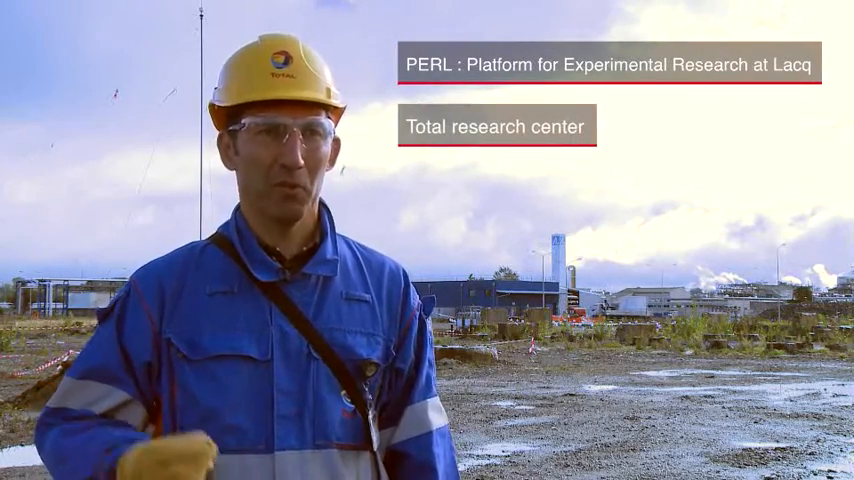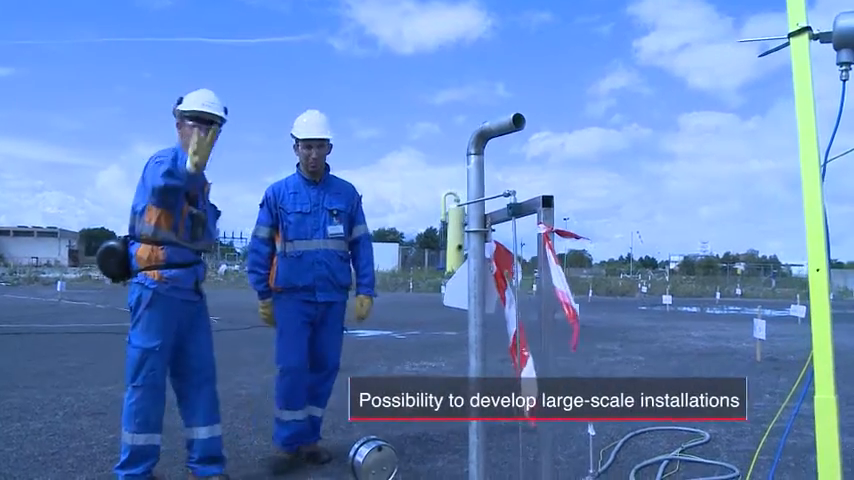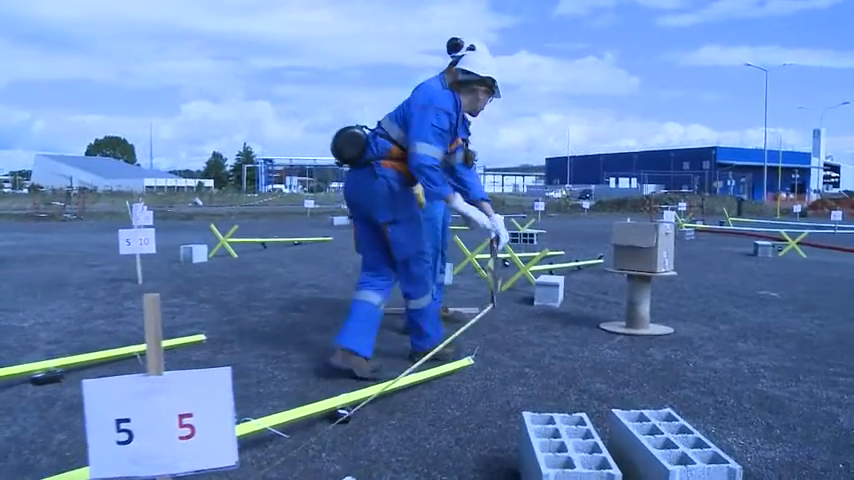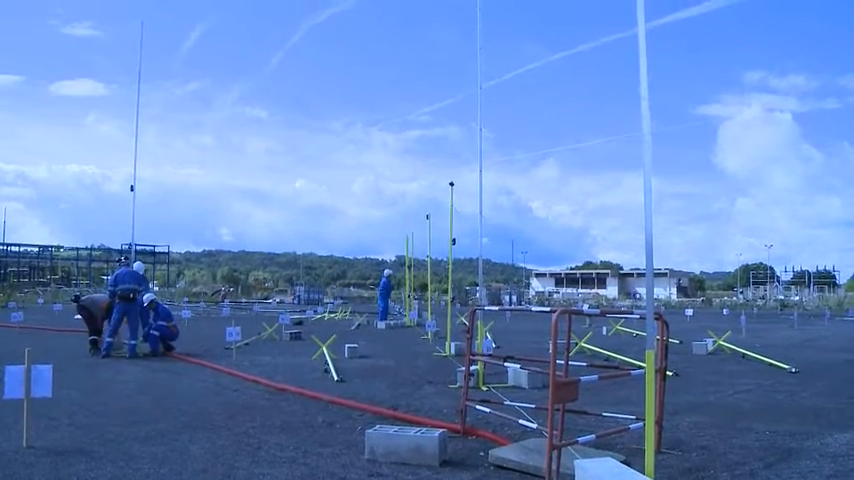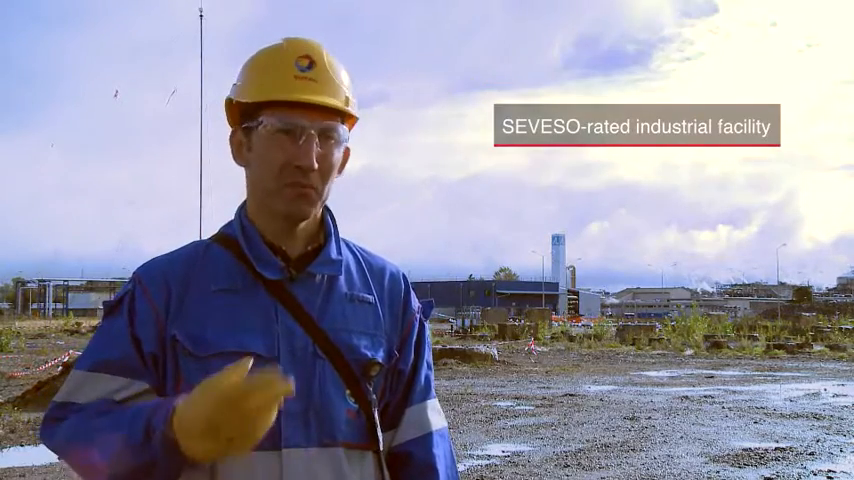This industrial pilot platform makes it possible to generate a very good complementarity between the laboratory activities and micropilots developed in Pearl, and the possibility to develop large-scale installations that will allow us to test and validate relatively mature technologies that will then be used in various ENP projects. On this platform, we can combine the know-how of the Pearl teams in operations of research applied to ENP issues with the risk management needed for a Seveso-rated industrial facility.